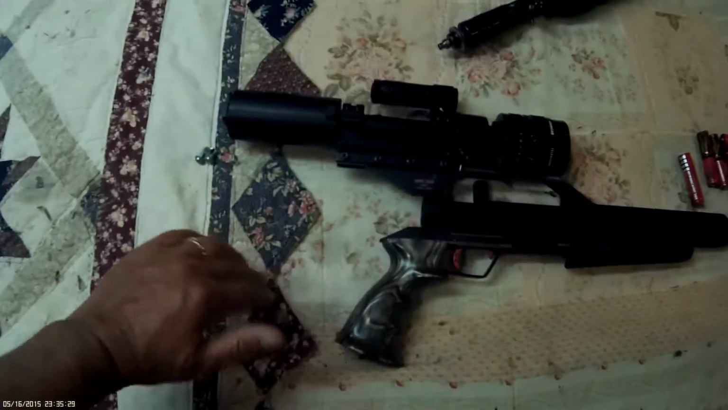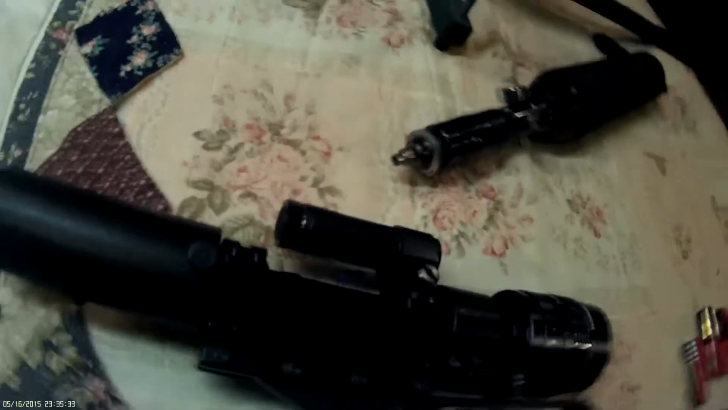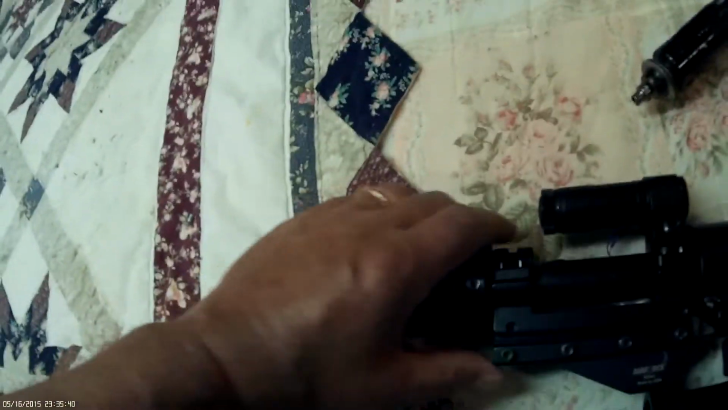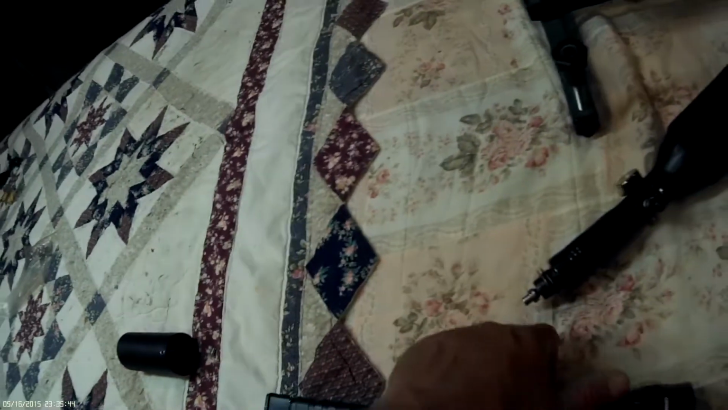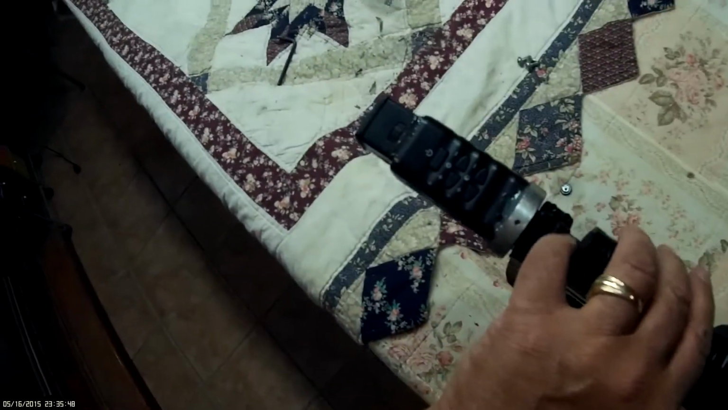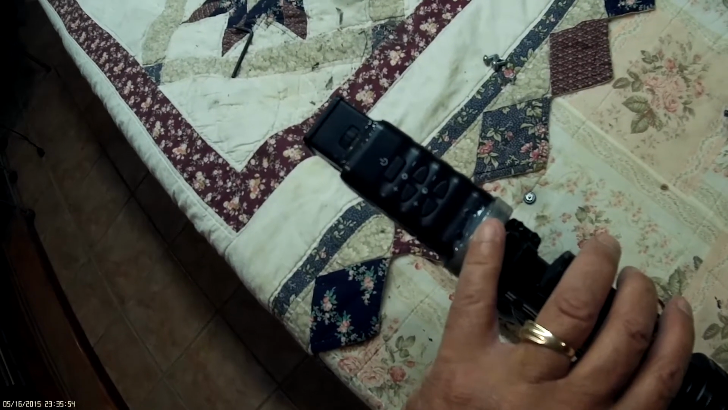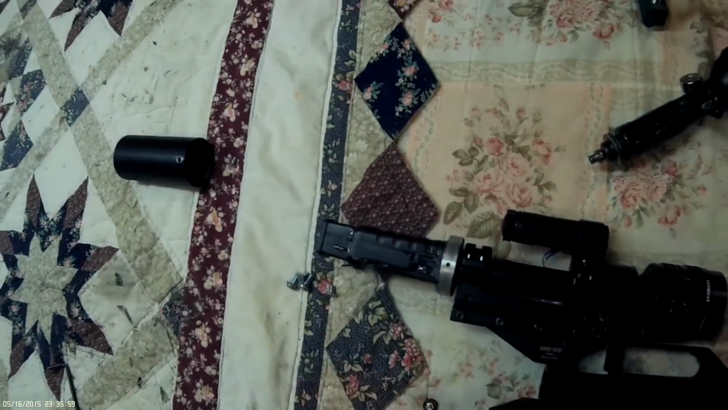Okay, I took the tank off just to make this easier. It's a silly gun. I have a thumb screw here. This tube just slides off. And here we have our VF2C, typical VF2C. I just have it hot glued in, because if I want to take it apart, I can. It's just gooped up with hot glue.